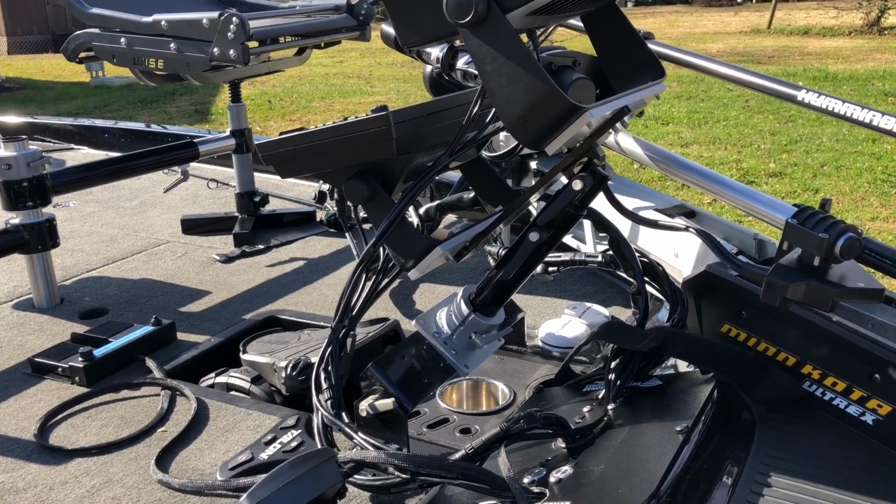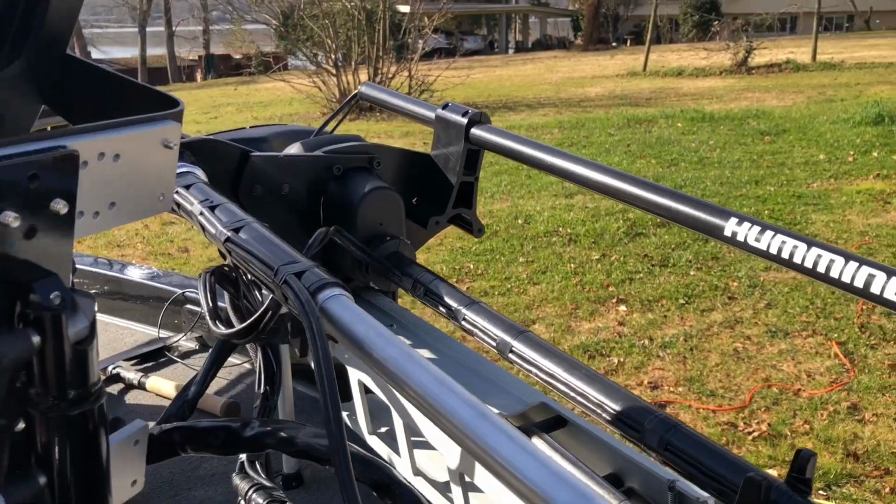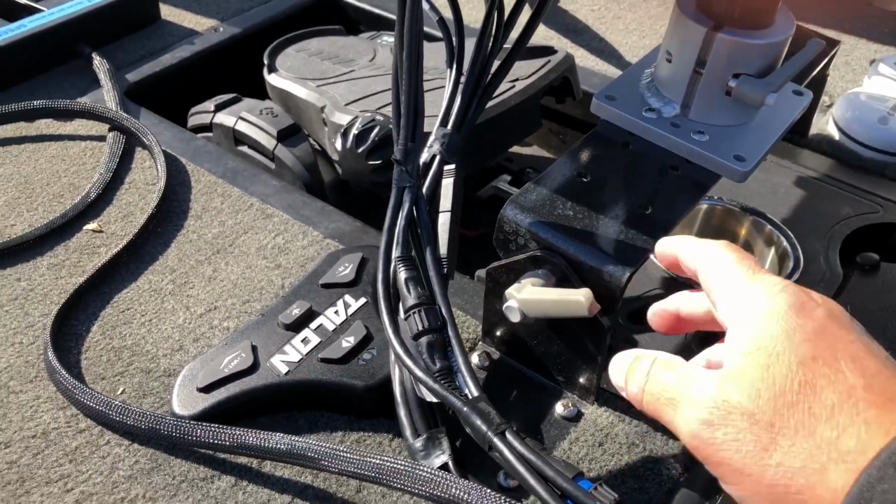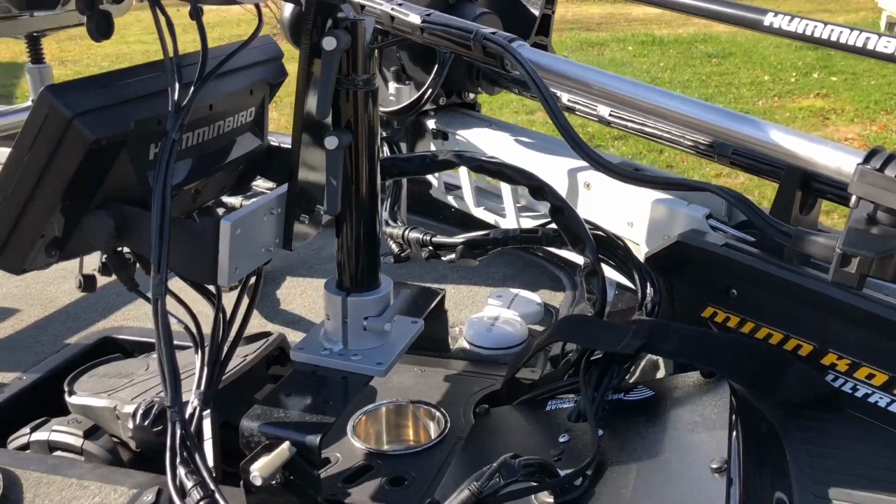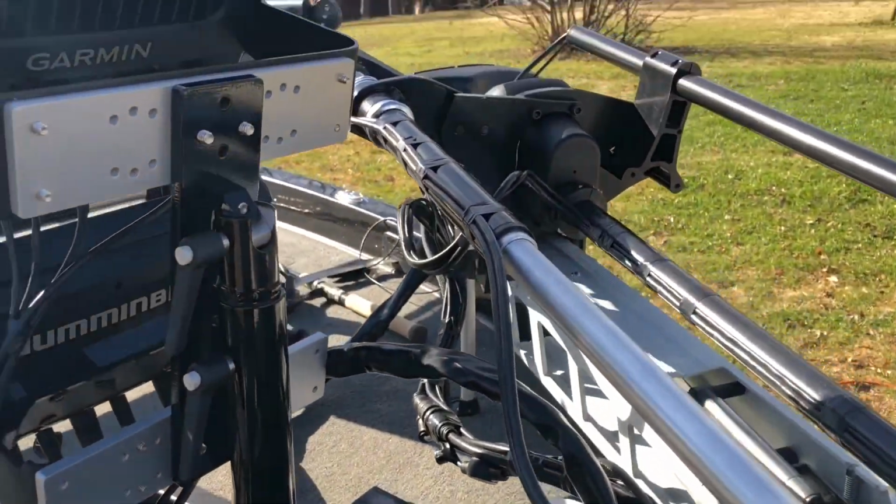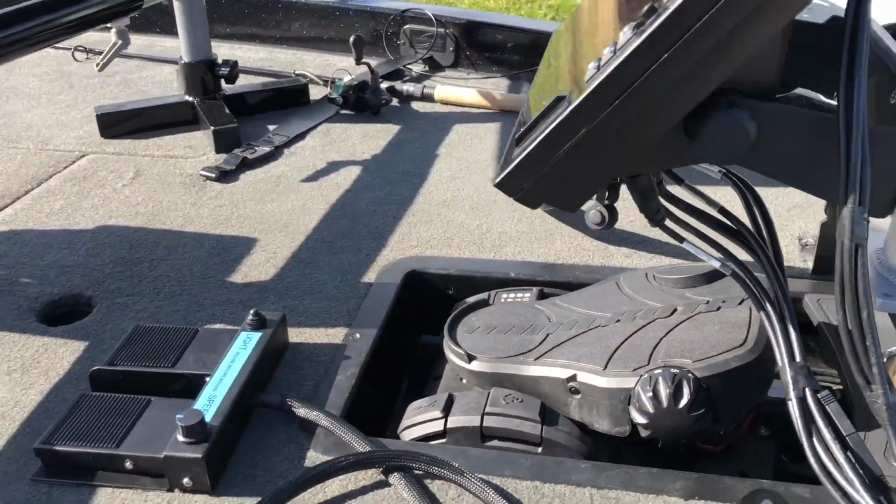This is the stand. He makes another one, the grandstand, where you can just move it out of the way. He's got some Delrin bushings in here that you can loosen up, or you can just move it any way you want to move it, which is going to make it easy for this electric Livescope mount. It's called Livescanner, and I was going to try it out today on the water.